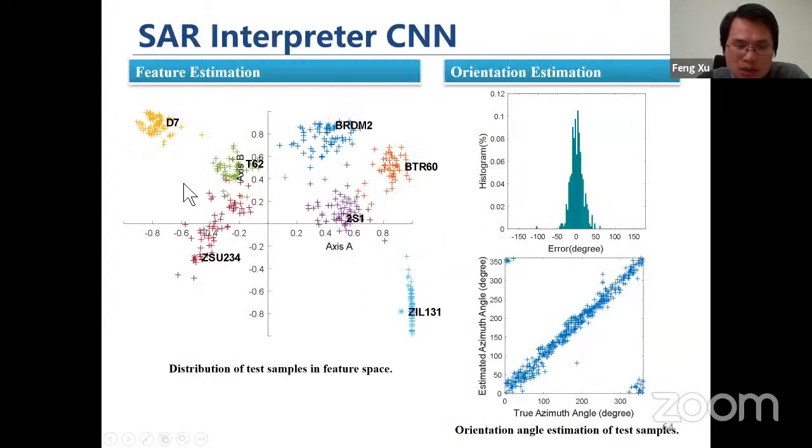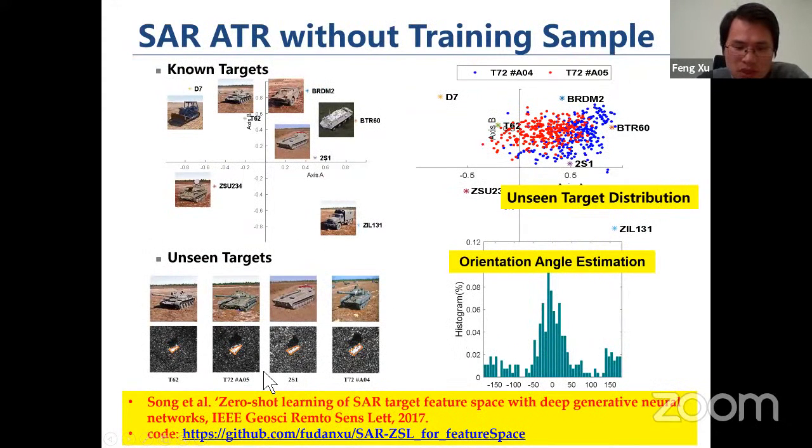With this, we can automatically perform classification of SAR images, and we can also use this network to classify unseen targets. If we have a target which we have never seen before, we can input it to this neural network, and it will map to the feature space. Given the position in the feature space, we can guess what type of target it is.